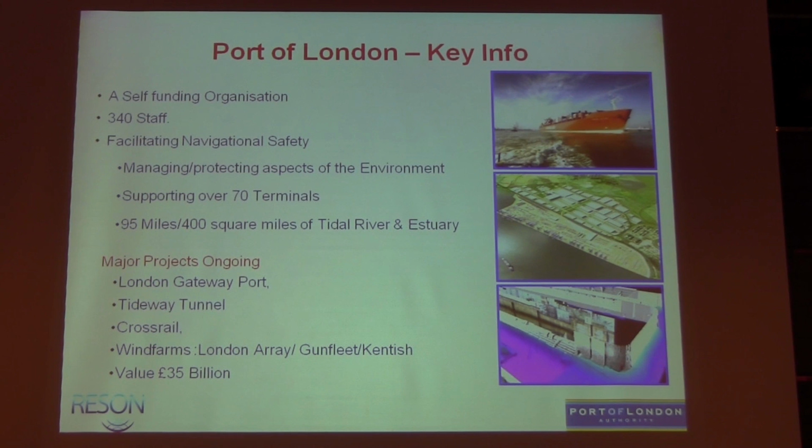that safety of navigation. We've about 70 terminals, we're the second busiest port in the UK, and quite a large area, 95 miles in length and 400 square miles. We're lucky in these sort of recessionary times, which is affecting the income to the port in some ways, but we have a lot of major projects going on, over £35 billion worth.